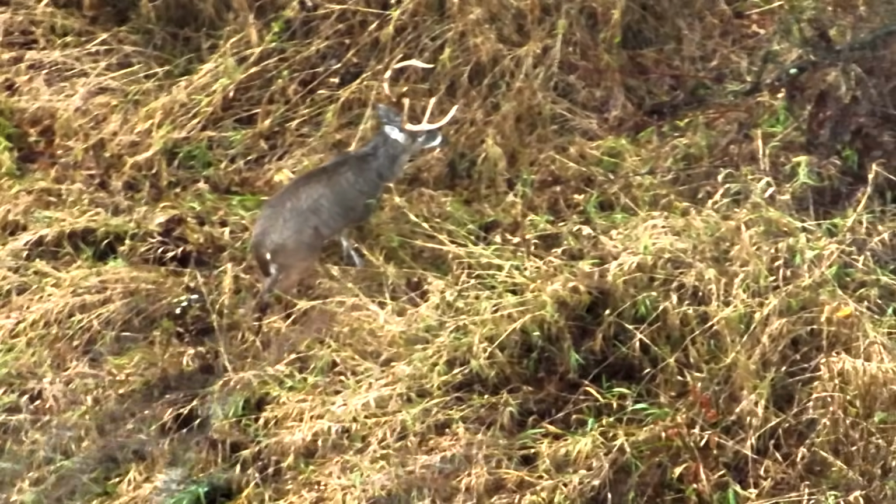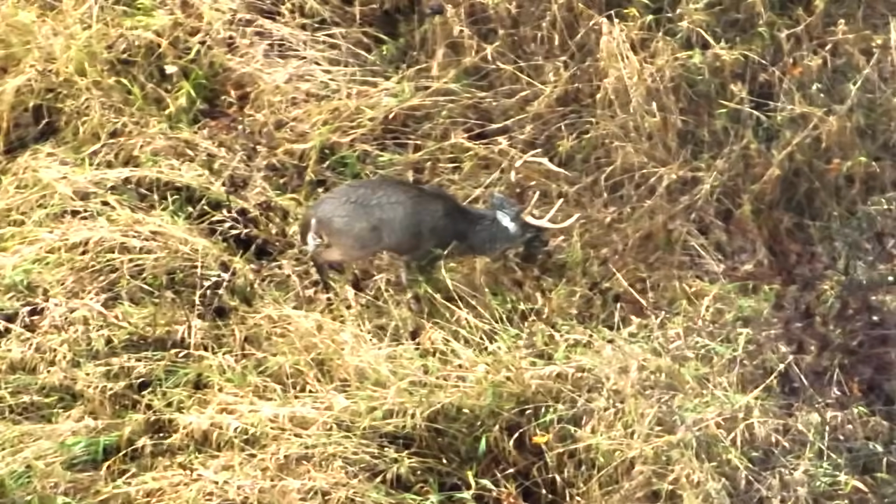That was a big buck. Logan was able to find him in 6 minutes. What a great recovery that was. Unfortunately, the buck is not going to die, and hopefully you can get another shot.